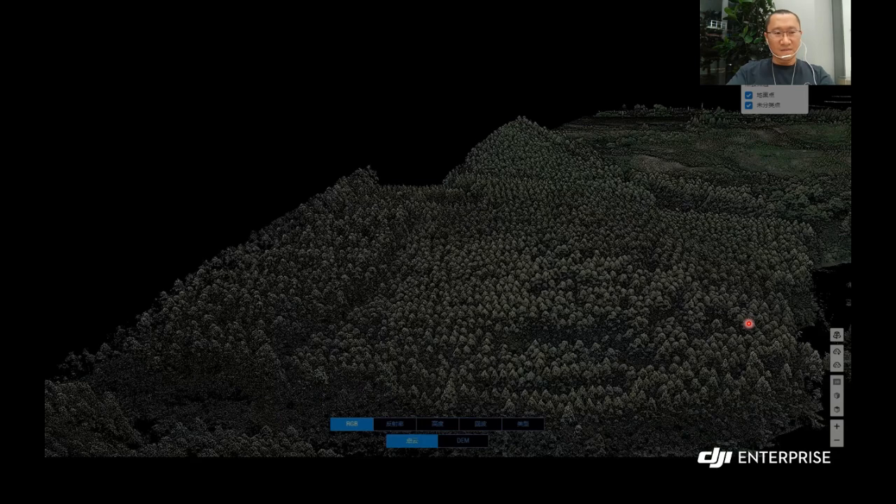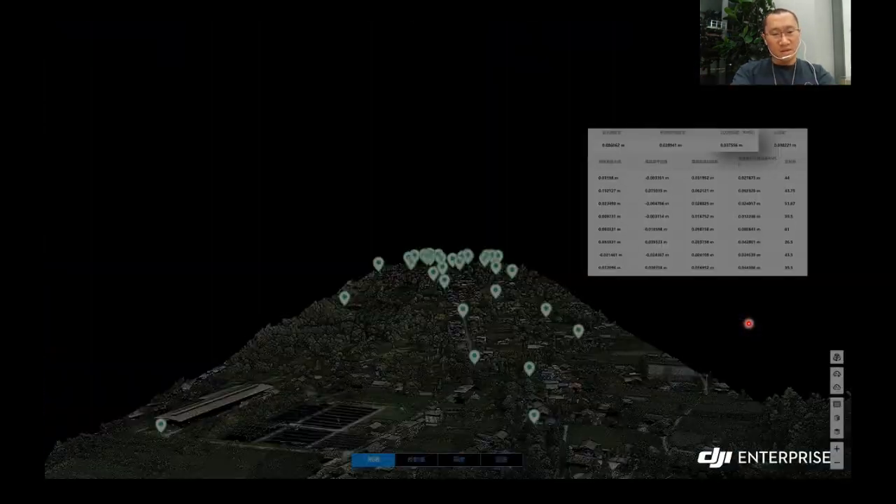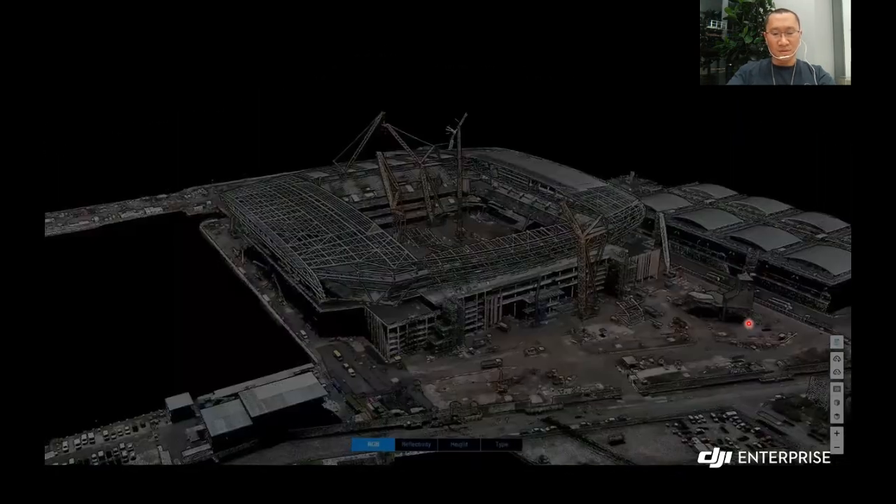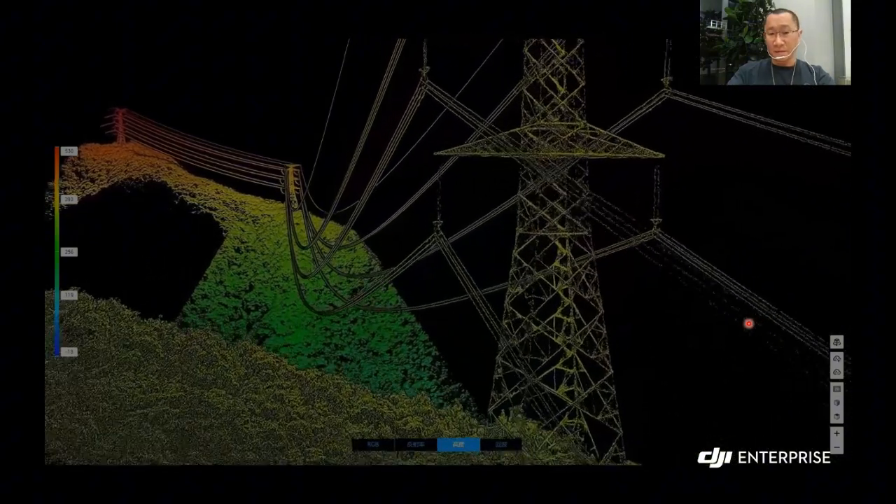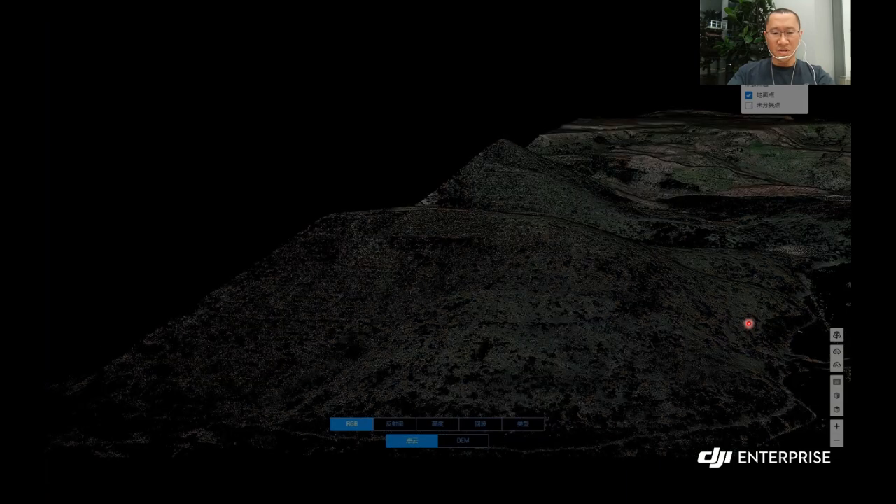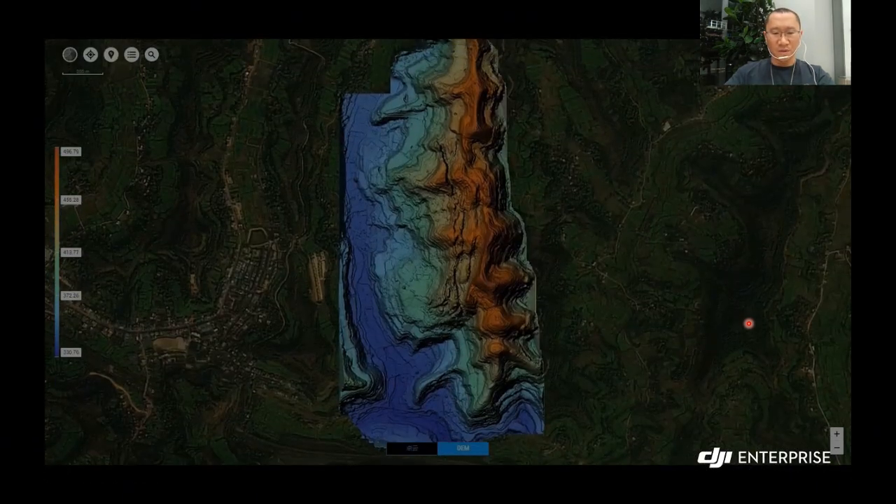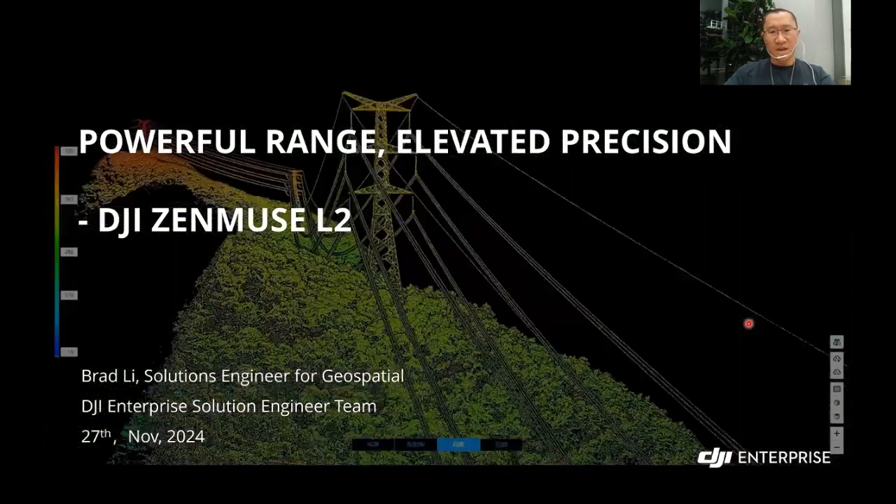Thank you, Mr. Izzat, for the great introduction of the LiDAR projects. But as we all know, L1 is the previous generation product, and the latest model is L2. So what are the improvements L2 has compared to L1? If we use L2 to do such a large project again, what changes will there be in terms of efficiency and other aspects? So in the next part, I will introduce the DJI Zenmuse L2, powerful range, elevated precision.